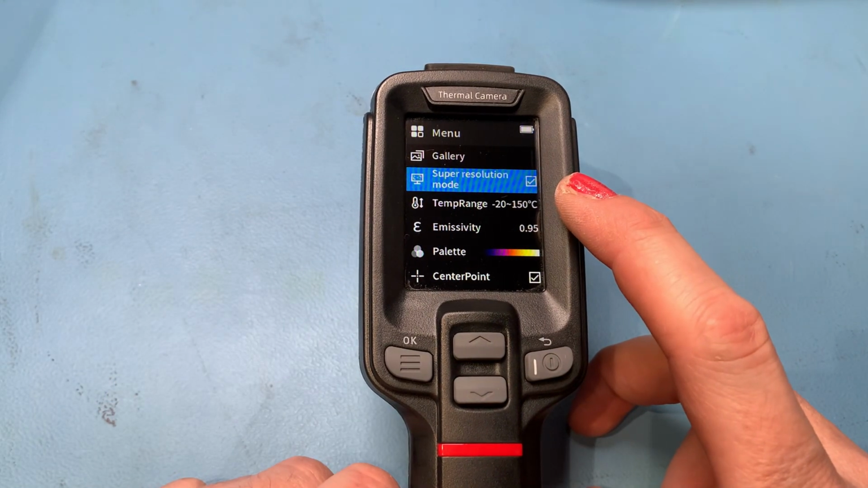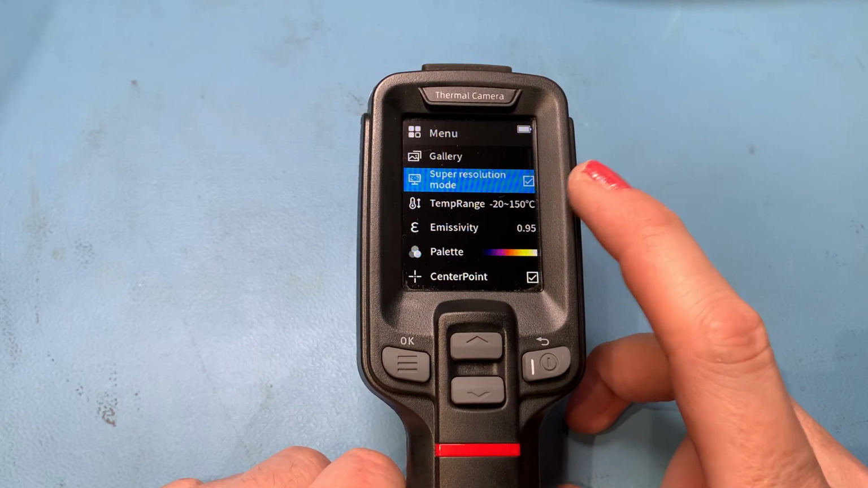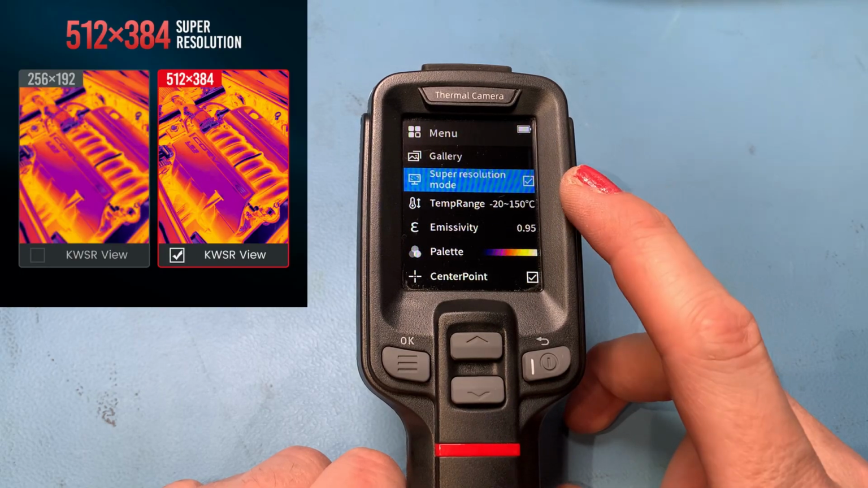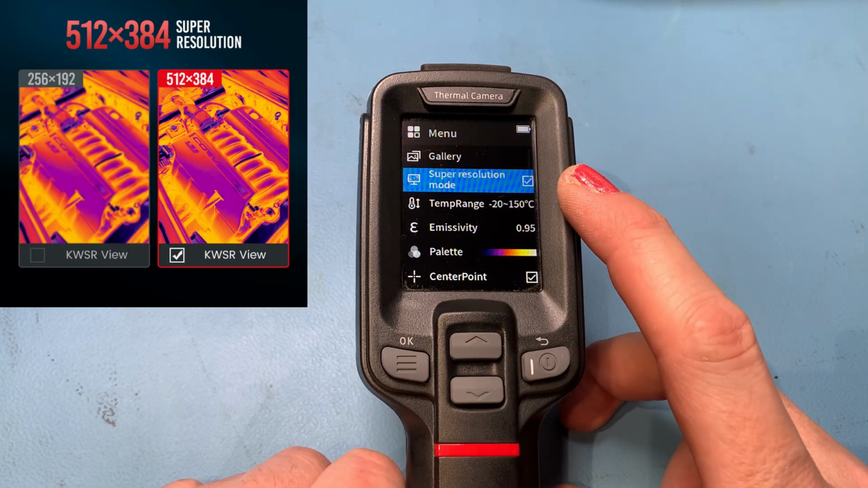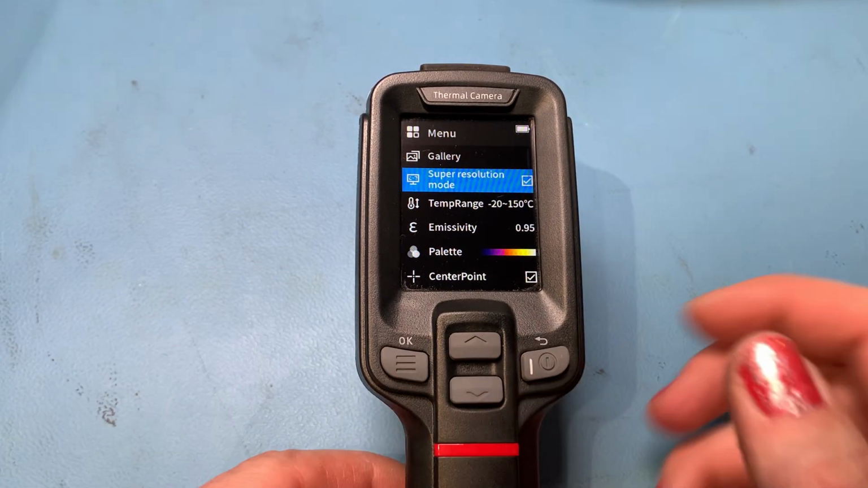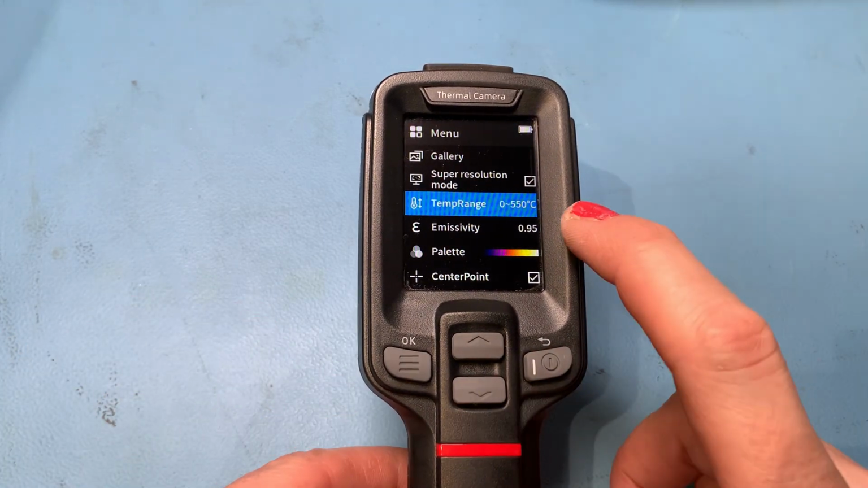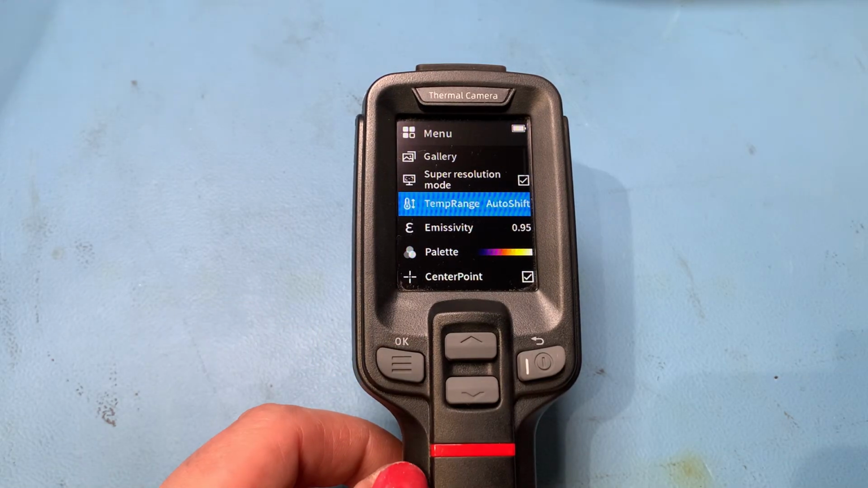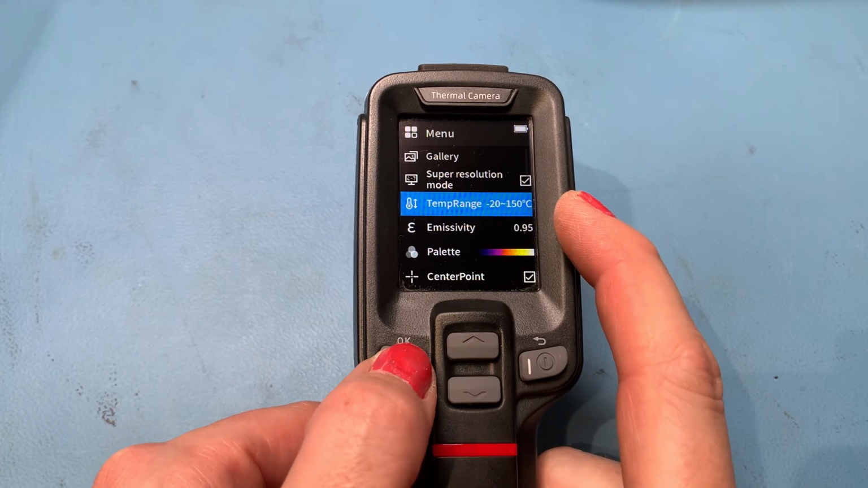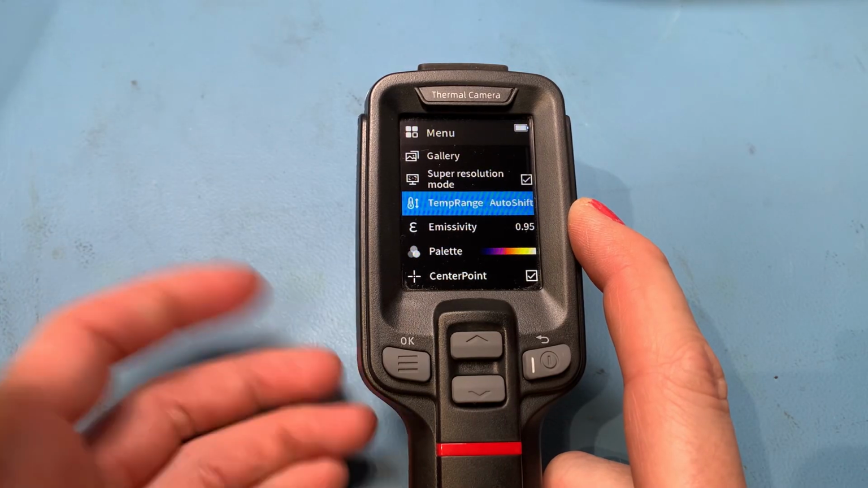Now the super resolution mode takes it into this KWSR mode. Now this is what takes it from a 256 by 192 resolution and processes it into a 512 by 384 resolution, which they call super resolution. That's why you could see so much detail just now when we were looking at the Thandar power supply. You've got your temperature ranges here, and you can change that if you want to. So it's on auto shift. You've got a temperature range of -20 to 150, or you've got 0 to 550, or you can just have it on auto shift, which I tend to do.